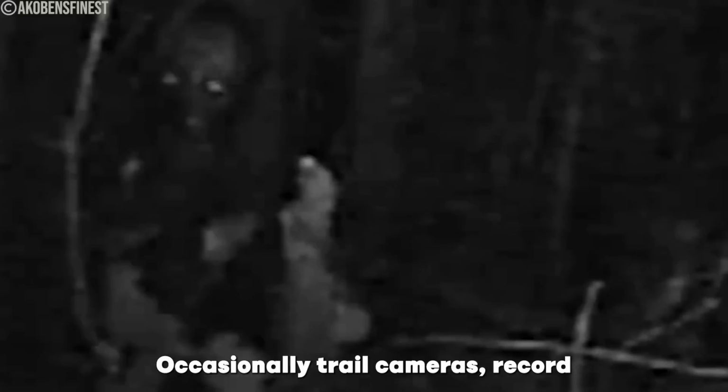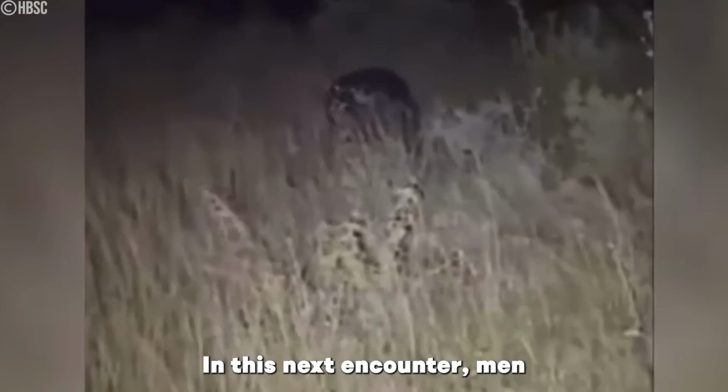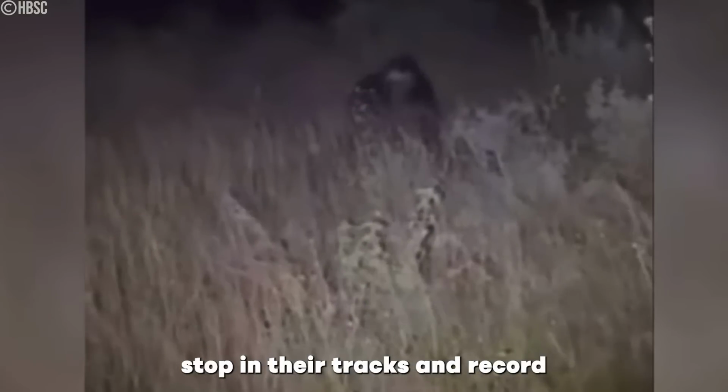Occasionally, trail cameras record figures with humanoid shapes or glowing eyes, leading some to believe they've accidentally captured something not of this world. In this next encounter, men stop in their tracks and record after they come face to face with something that they can't even begin to recognize.